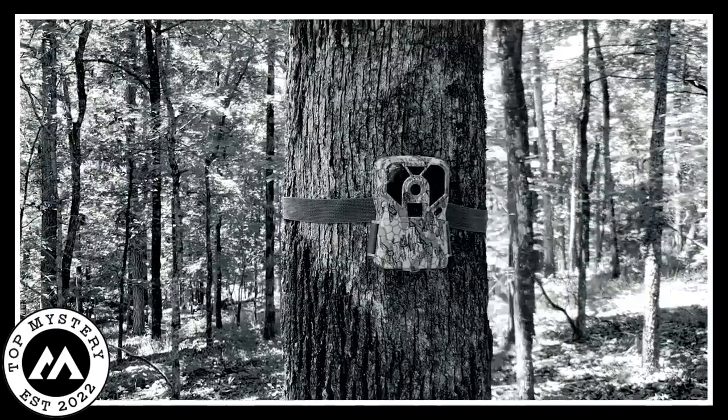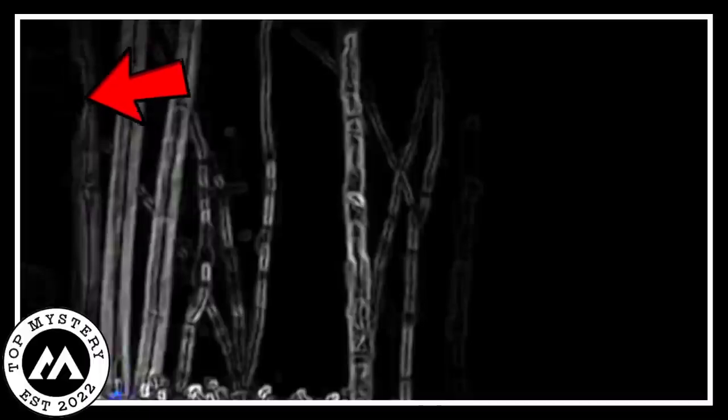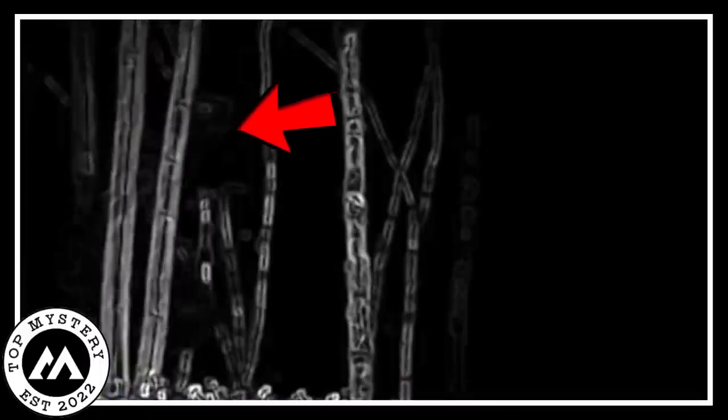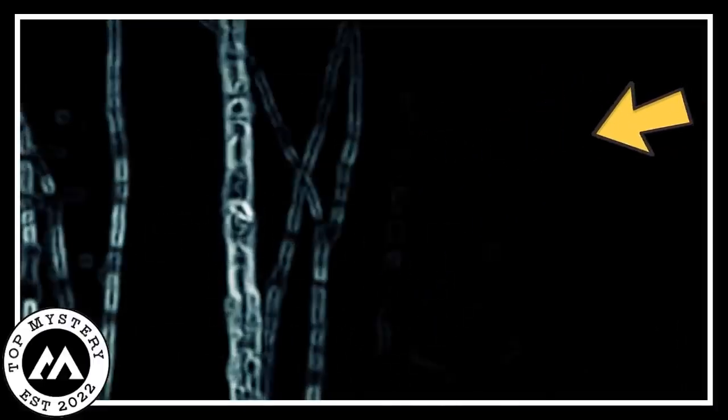A trail camera chilling in the dark, eerie woods captured something jaw-dropping. A colossal Bigfoot. It's like a horror flick come to life. The video gets your heart racing, spooked yet totally curious about what's unfolding in those creepy woods. There it is, this massive Bigfoot making its moves in the dead of night. You can almost feel the tension through the screen.